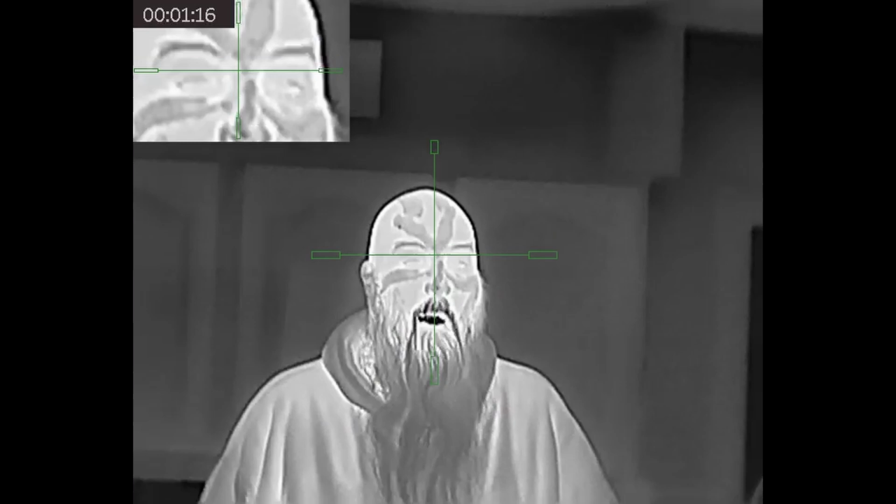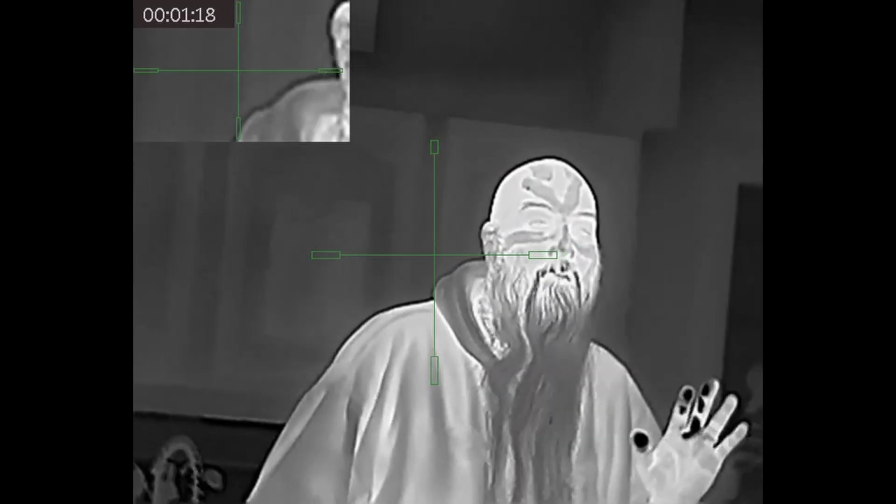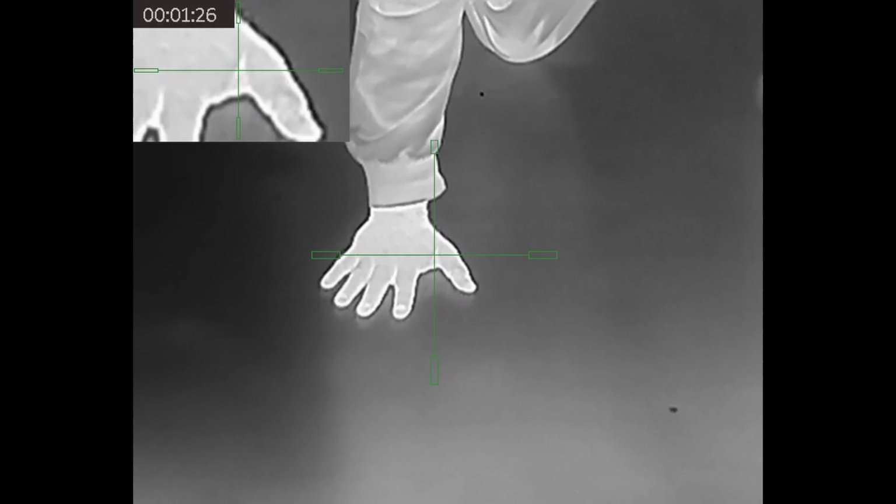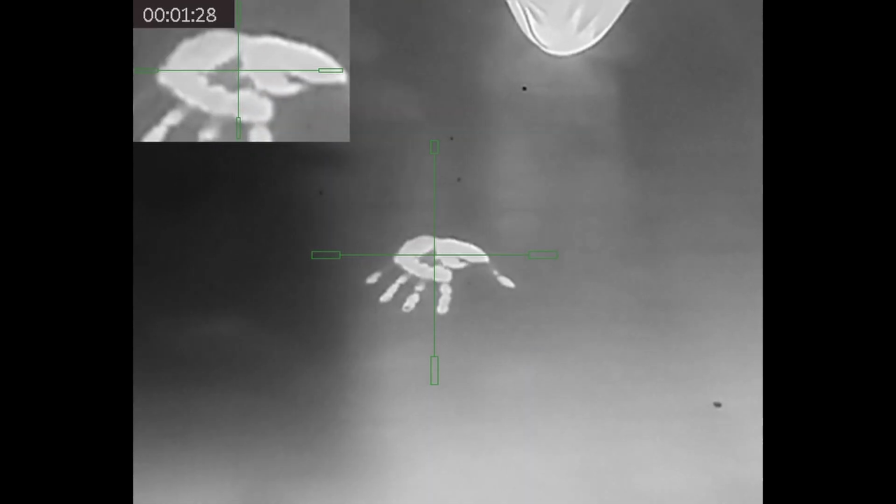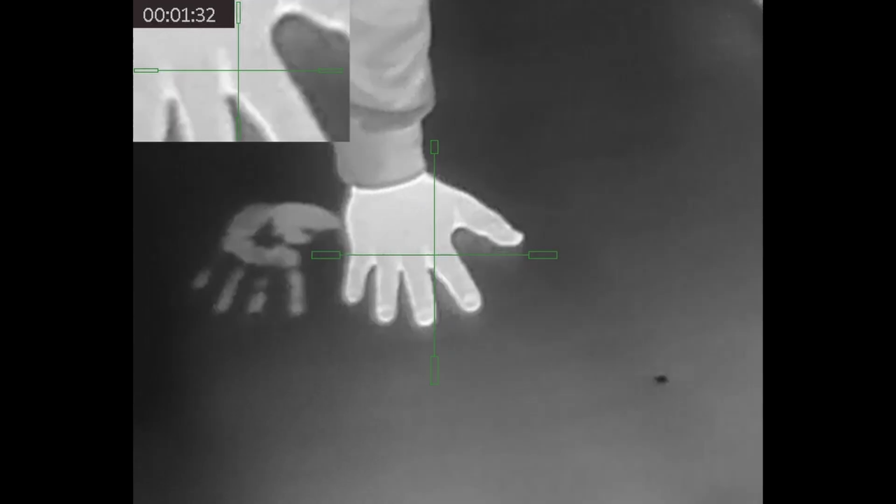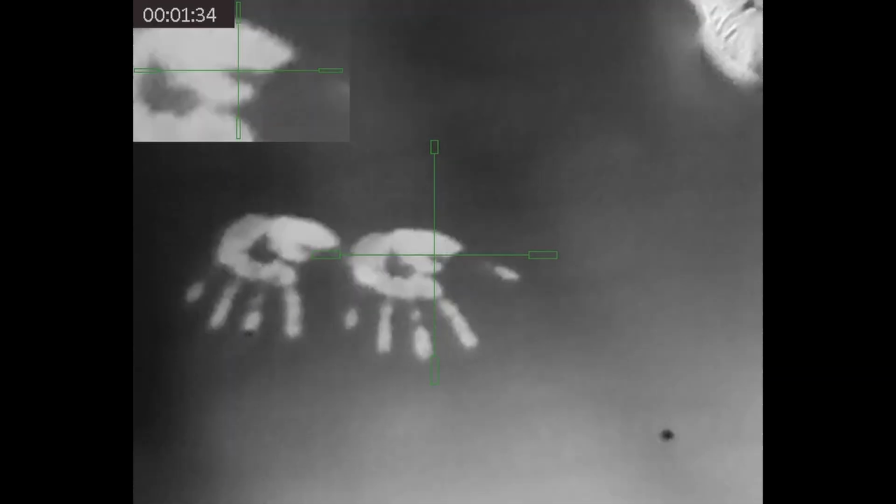And here I am eating ice. That's why my mouth is all black. And I'll show you my hand, which is cool. I was holding the ice, so all the coldness is on my hand. Now this is neat. This is where I'm holding the ground. Look at that. That's kind of cool, the handprint on the ground from the heat transfer. I think that's pretty interesting.